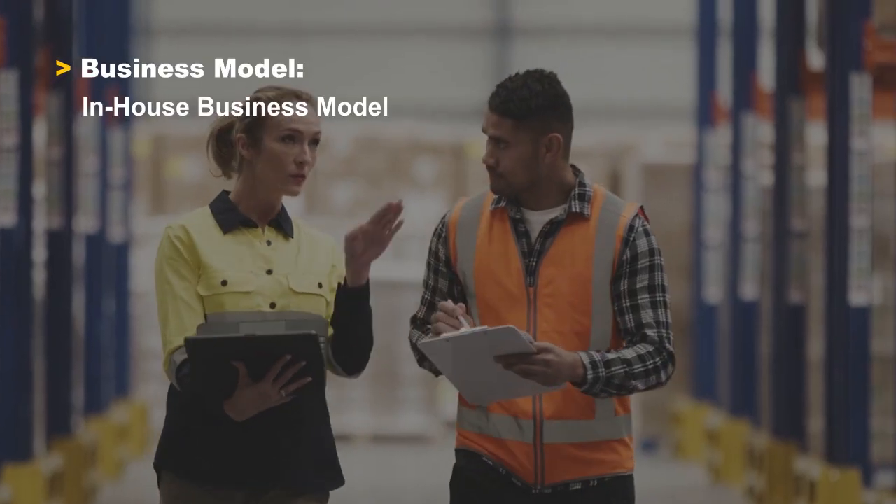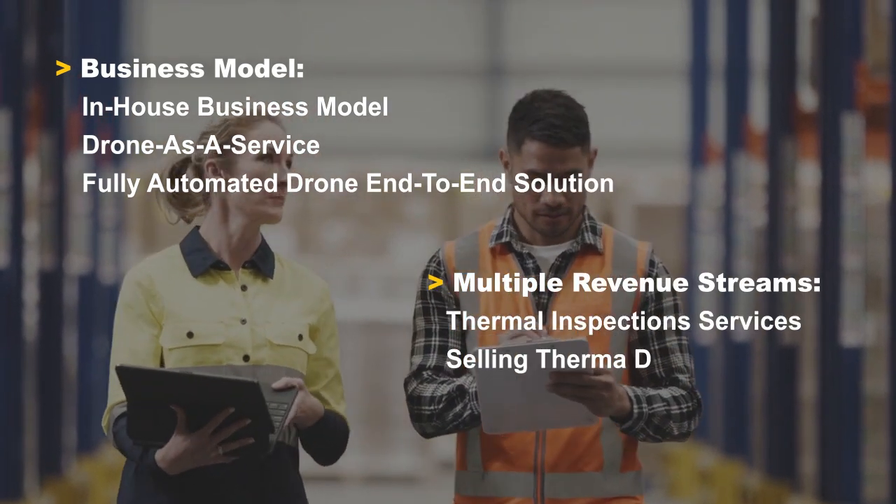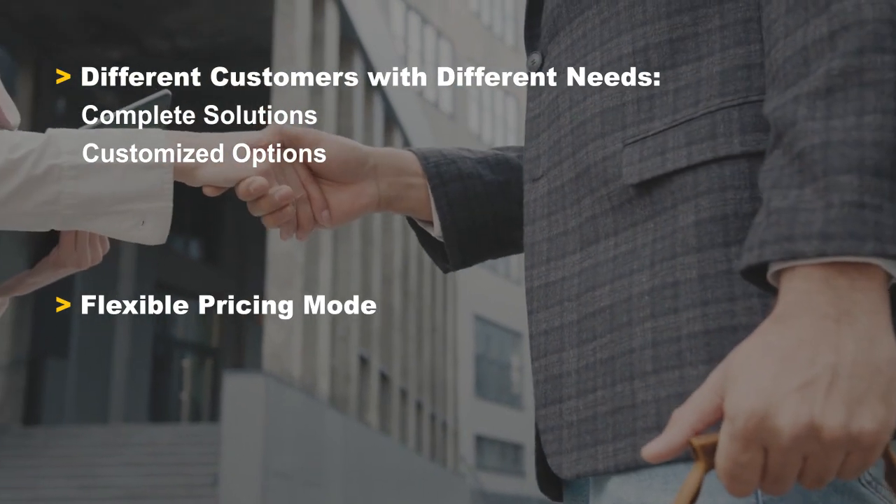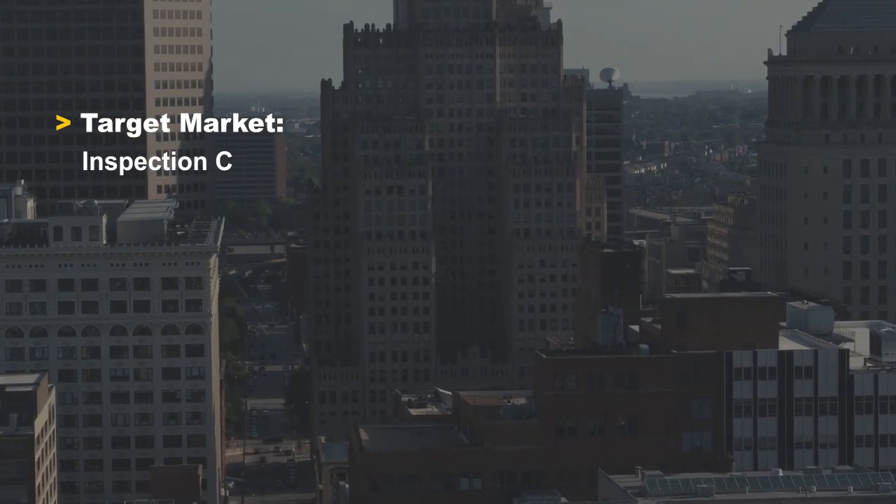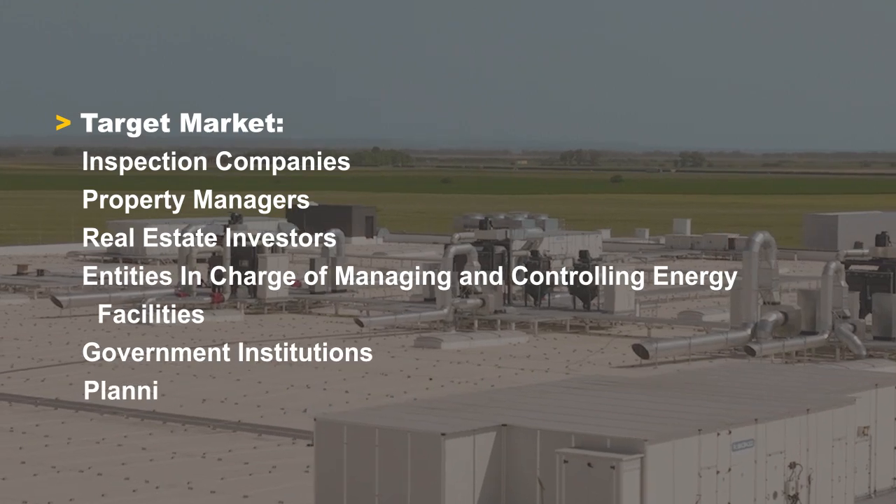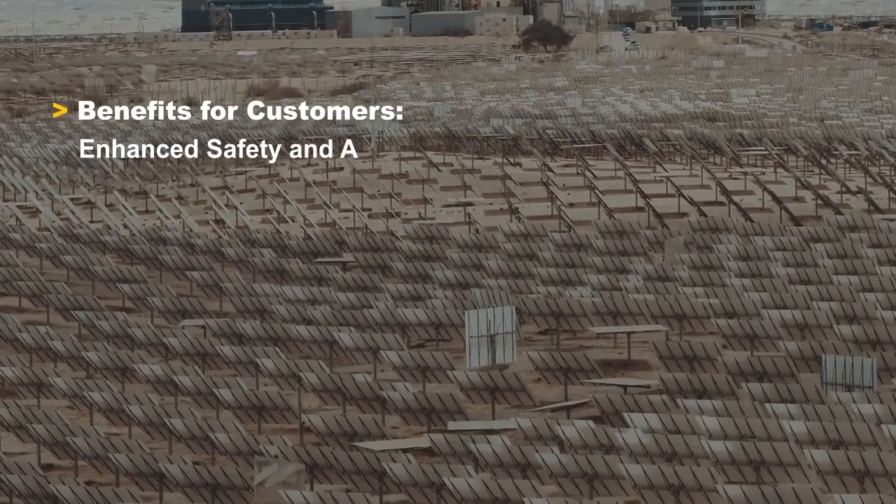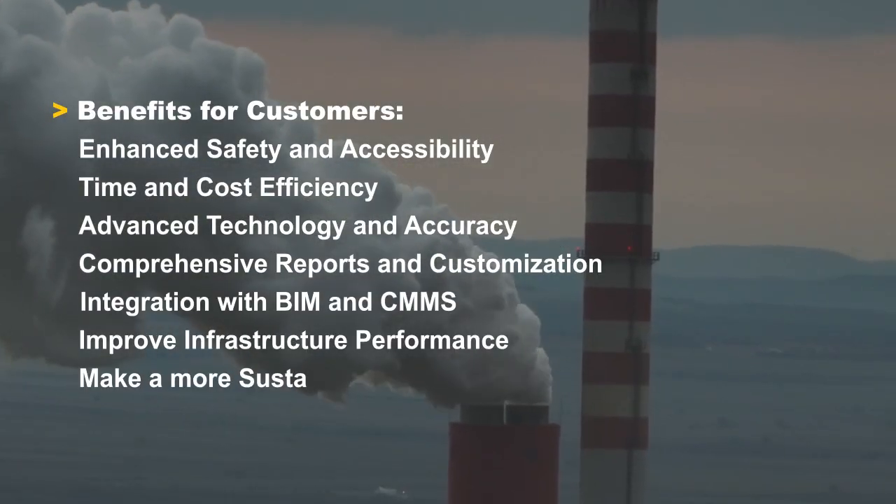Therma has a scalable business model that allows us to offer both inspection services and drone and software sales. We can serve different customers with different needs by offering both complete solutions and customized options. Our target market encompasses a wide range of stakeholders who own and manage diverse types of buildings and energy facilities, all of which require efficient and accurate thermal inspections. Our technology helps our customers save energy, money, and CO2 emissions.